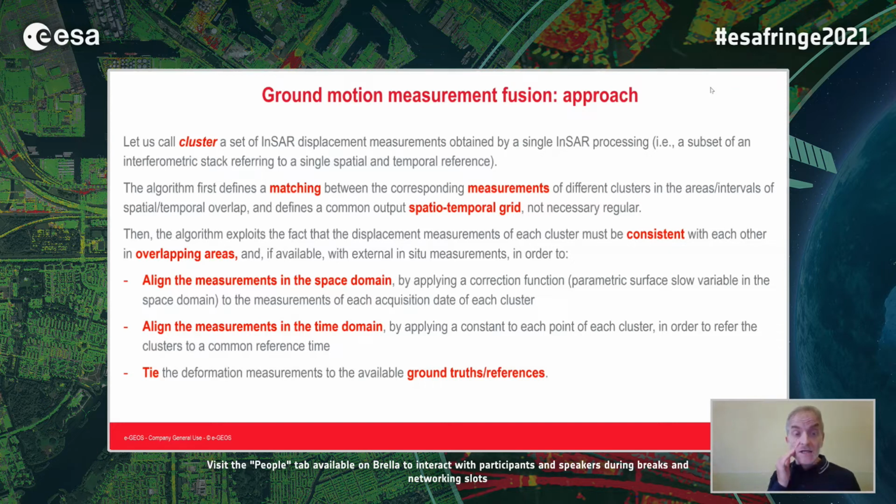Then the algorithm exploits the fact that the displaced measurements of each cluster must be consistent with each other in the overlapping areas, and also, when available, must be consistent with in situ measurements.